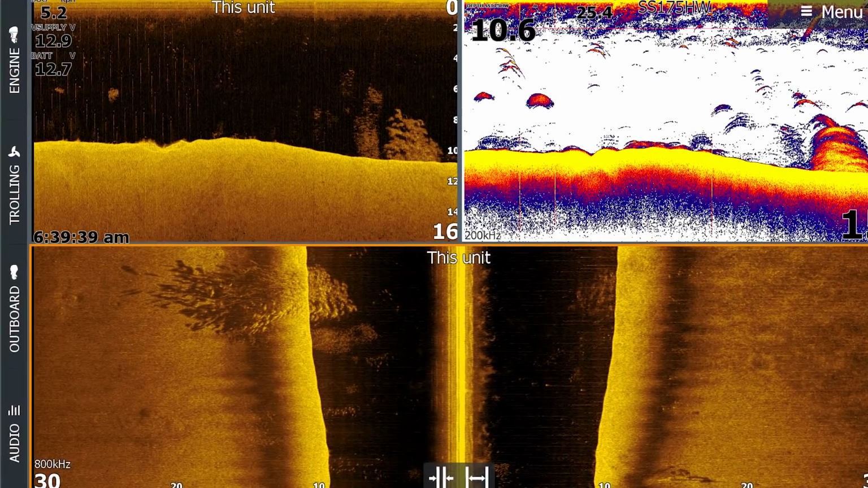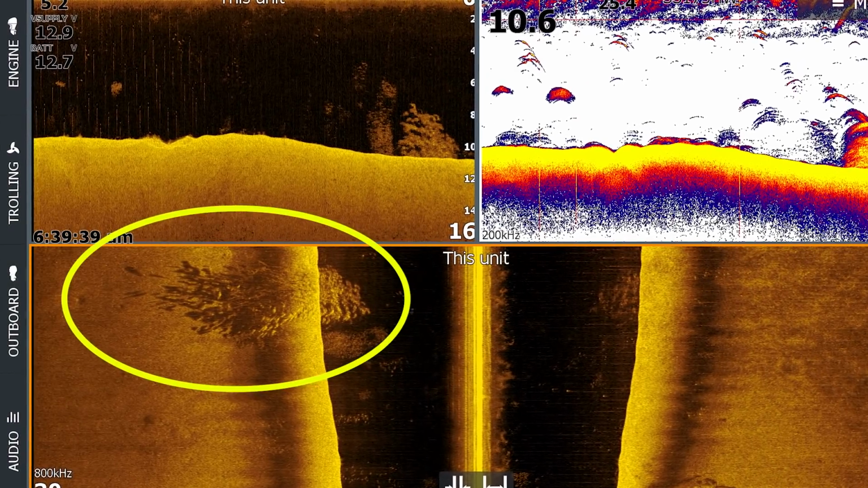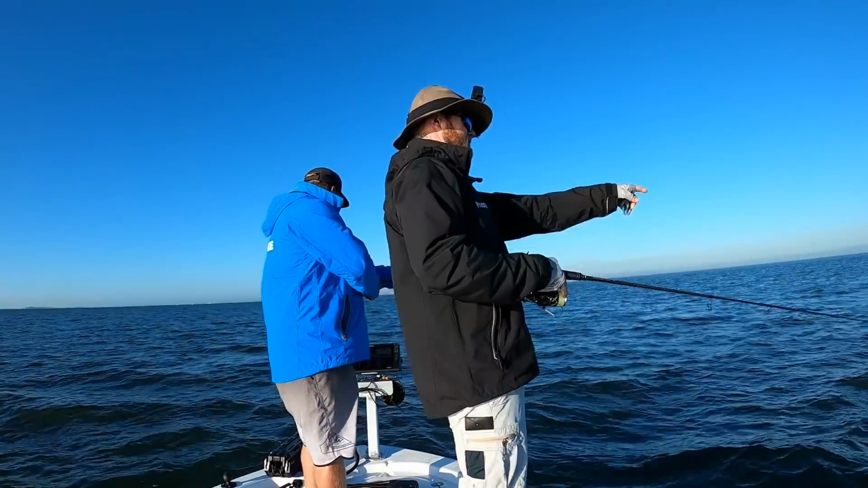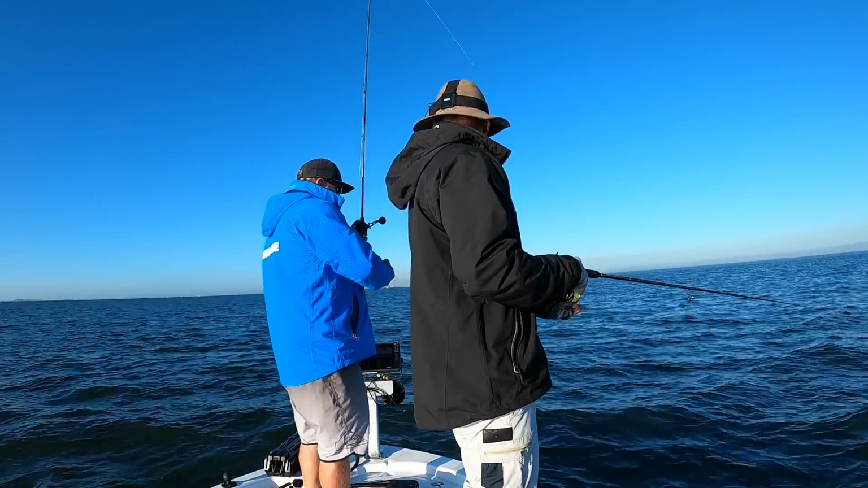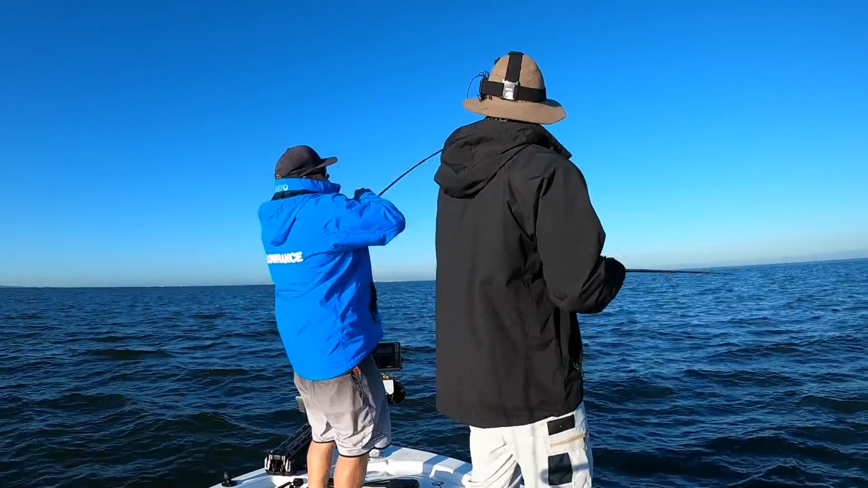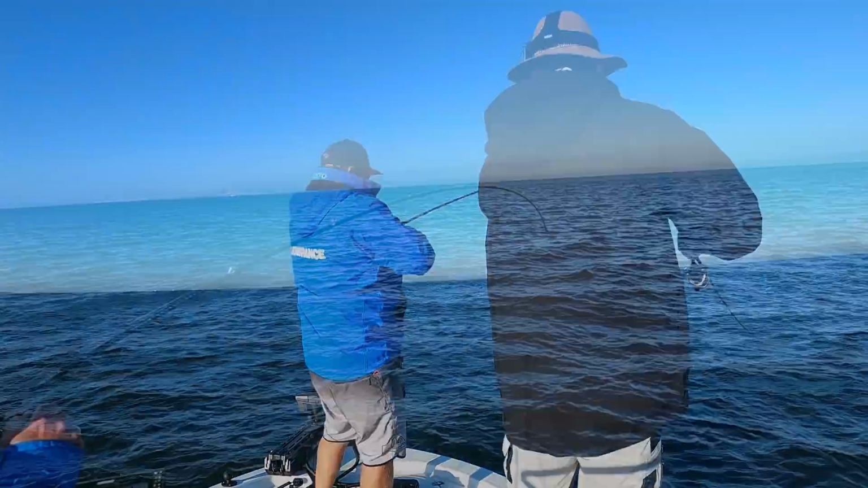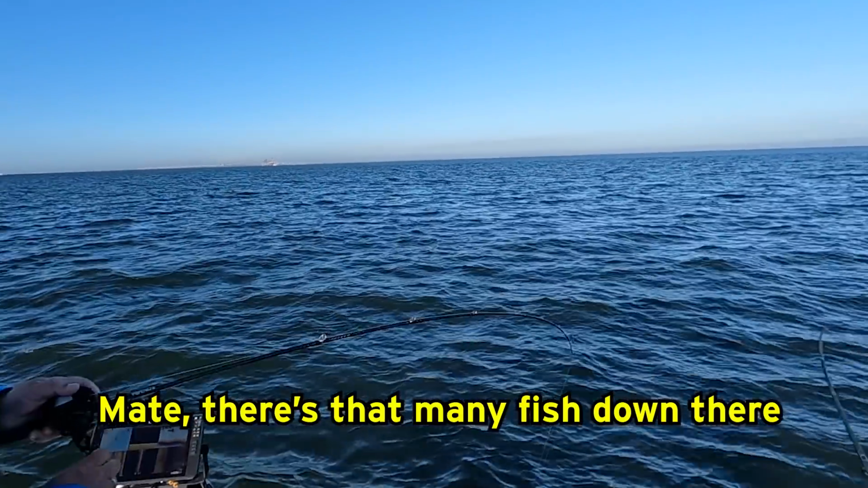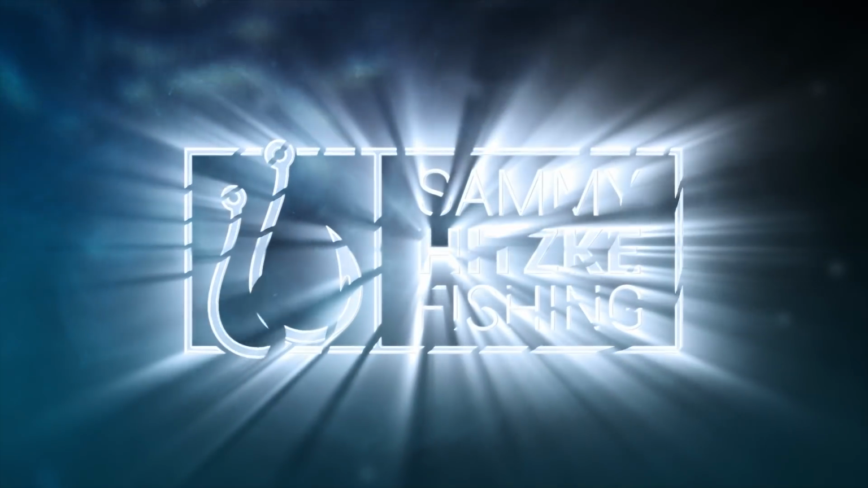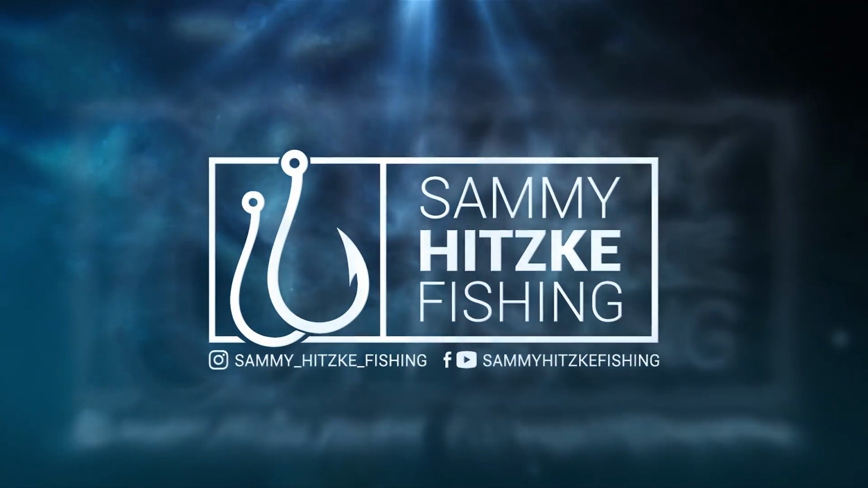So you basically see through here, they're stacked along the bottom. Out to the side here as well. Is that them there? Yeah. So they should be right here. Just got one behind. Yes, Whytey! Yeah. Mate, there's that many fish down there. It's ridiculous. Have a go there!